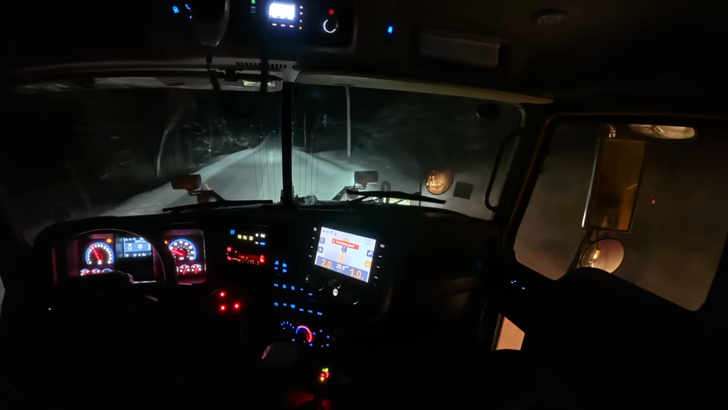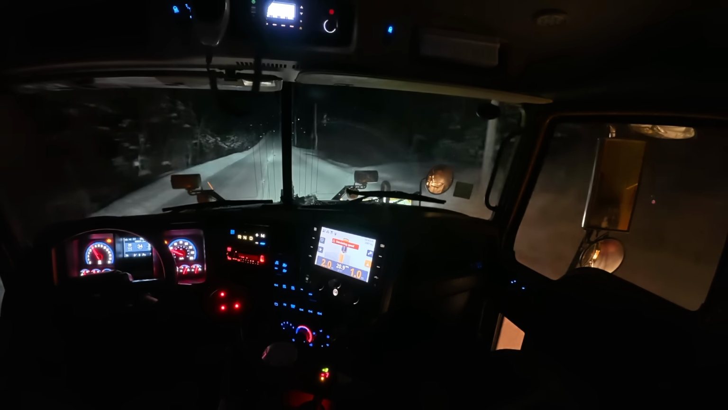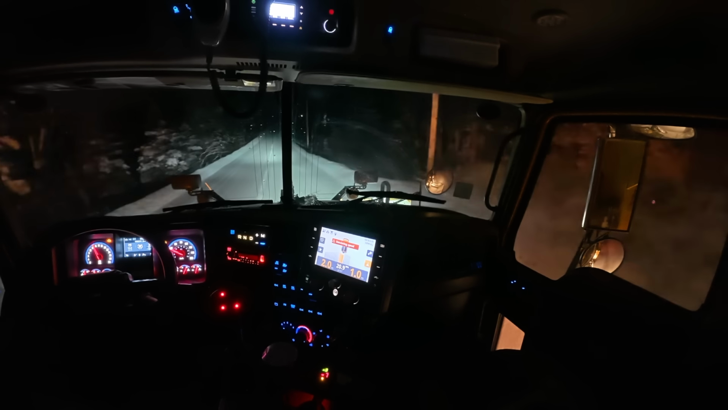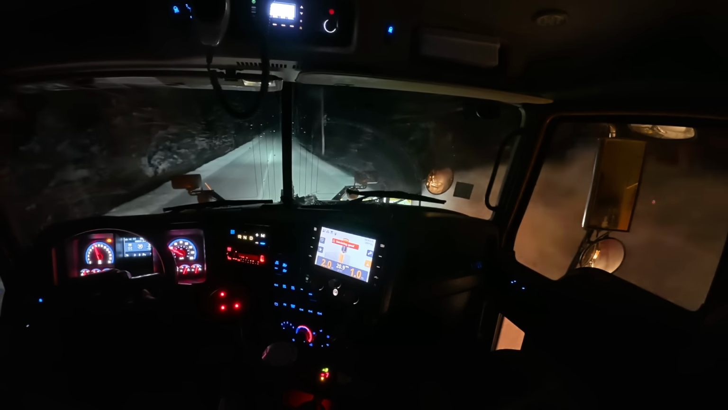Just going a little slower in the hills and the corners, just to get a little more salt on the roads. Better chance of it working if you get a little more on there.